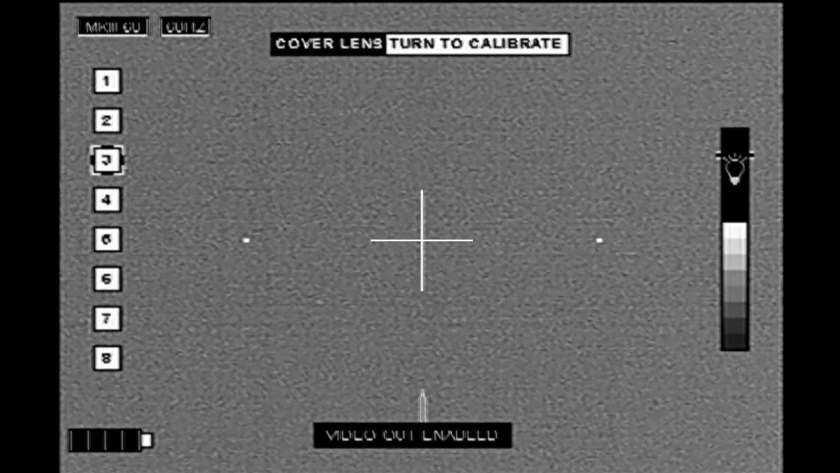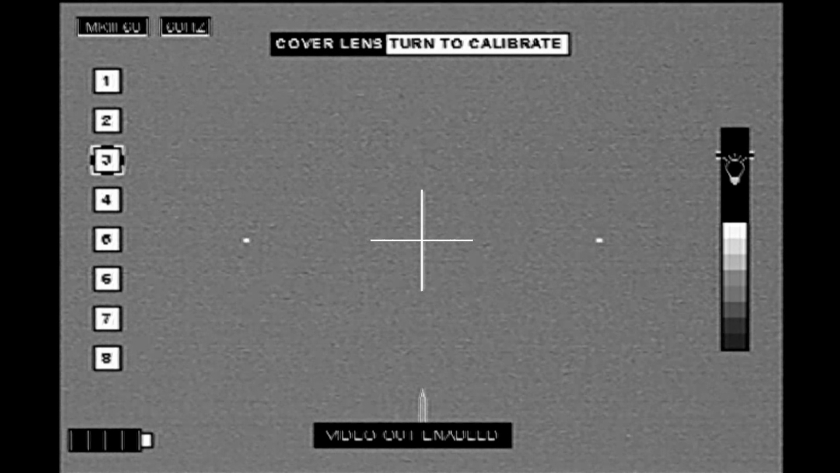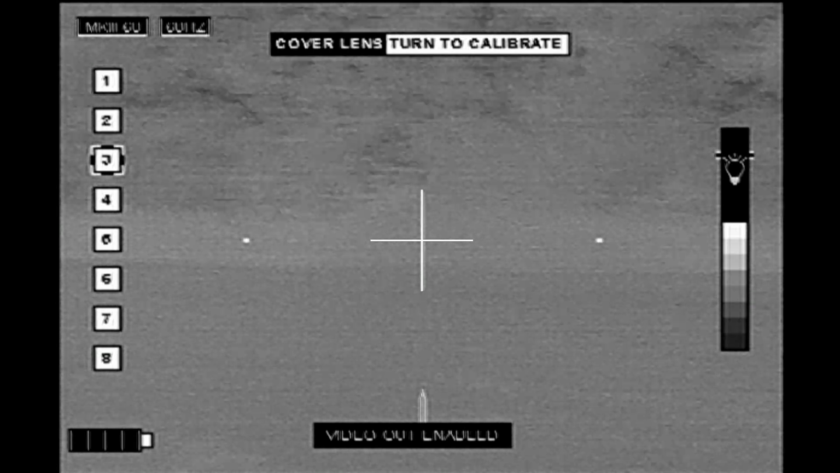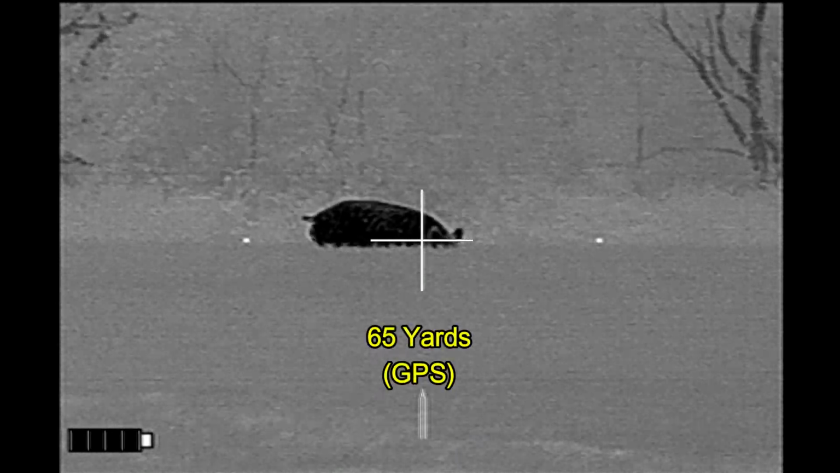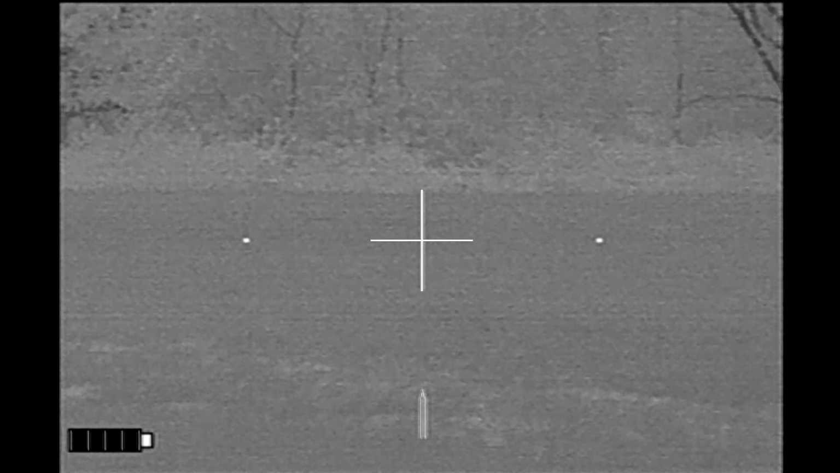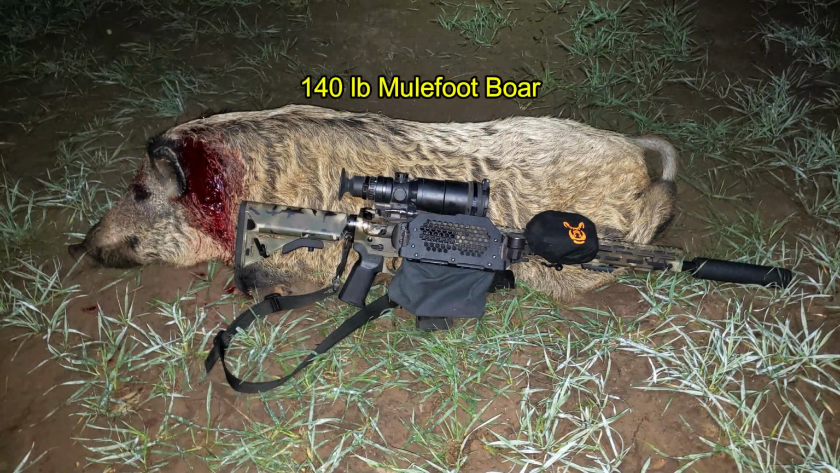Here I'm refreshing the image one last time. No other animals in the vicinity. Alright, here we go. One shot and the hog goes right down. This turned out to be a nice 140-pound Mulefoot boar.